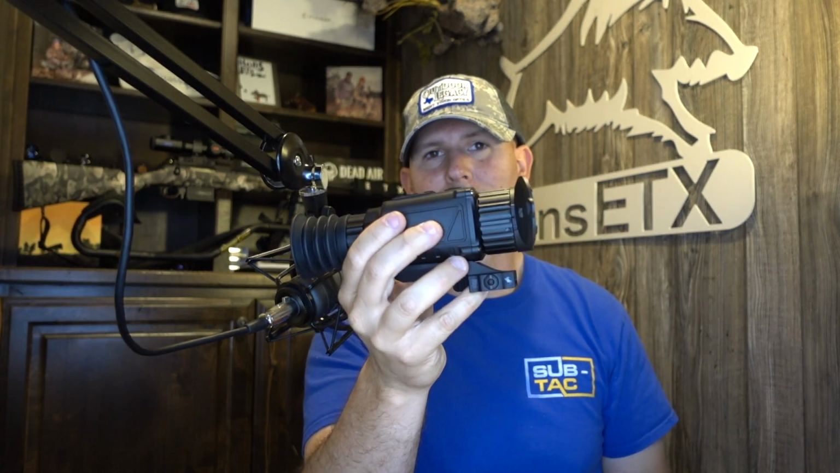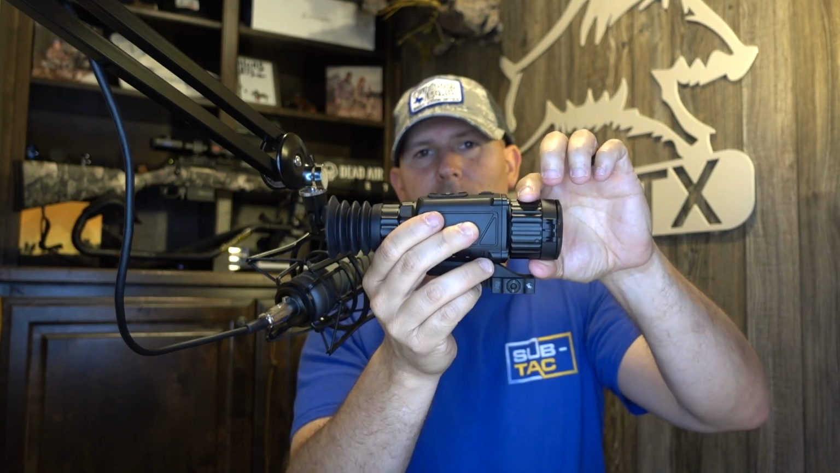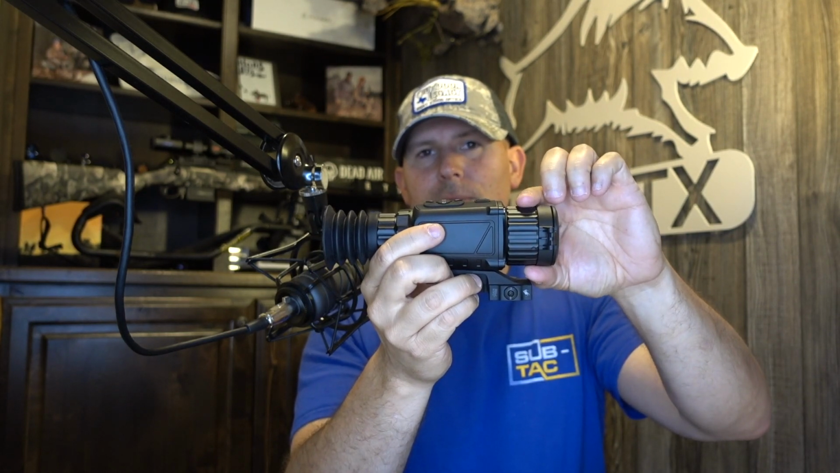So you've got the rubber eye cup right here, the viewfinder screen. On the side here, you've got a little screw that lifts up this hatch where your two CR123 batteries go. Also right here is your port for your USB-C plug. The eye cup, love the eye cup. The plastic eye cup snaps on and secures very securely. You've got your front diopter, your objective lens focus right here.